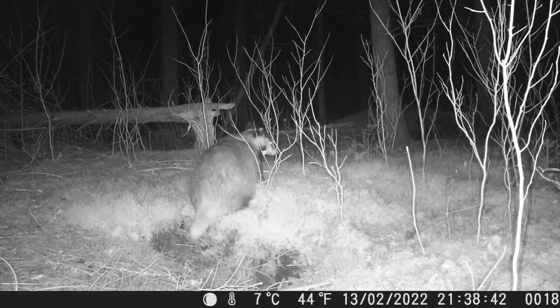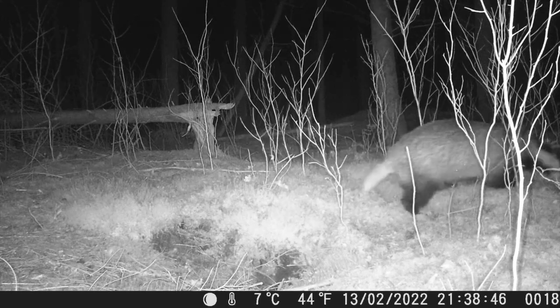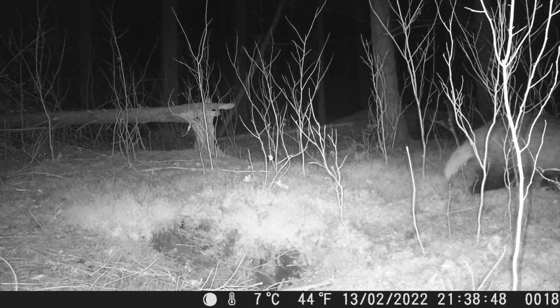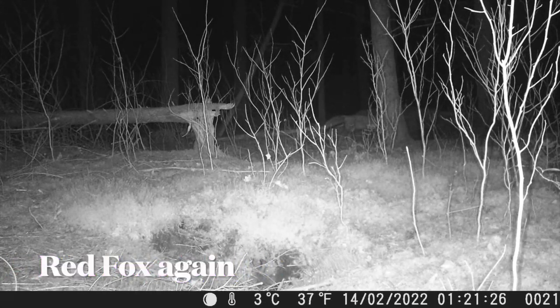Yeah, I'm assuming here he's marking again, and yeah, digging up the ground around one of the entrances. The entrance there he doesn't seem to use very often. And not long after, you've got the red fox.